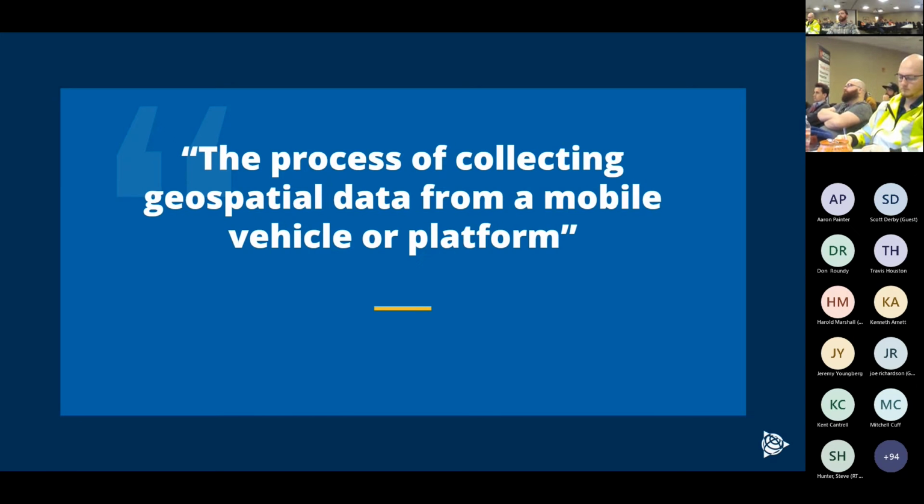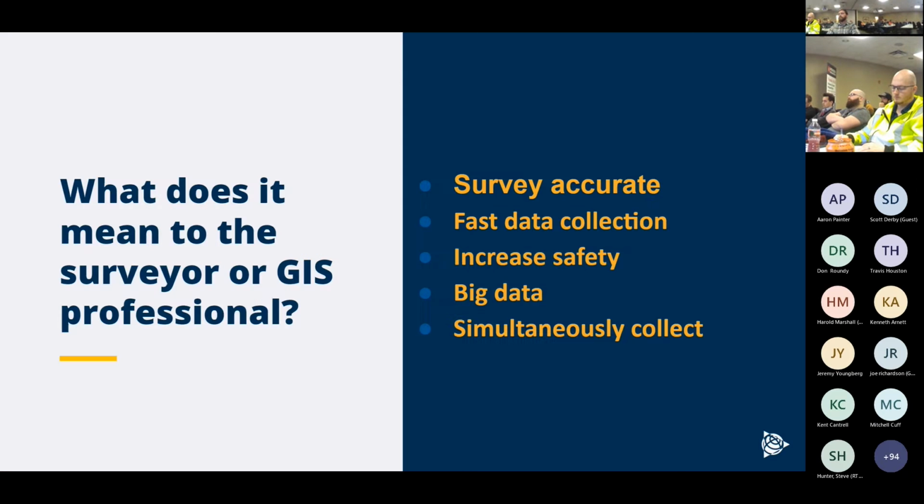Some people could say a rover attached to a side-by-side could technically still be mobile mapping, but we're more talking about the more expensive integrated systems. So what does it mean for an actual surveyor or GIS tech in the field? I think it ties in well to the initial presentation about manpower being one of the hardest things to find these days.